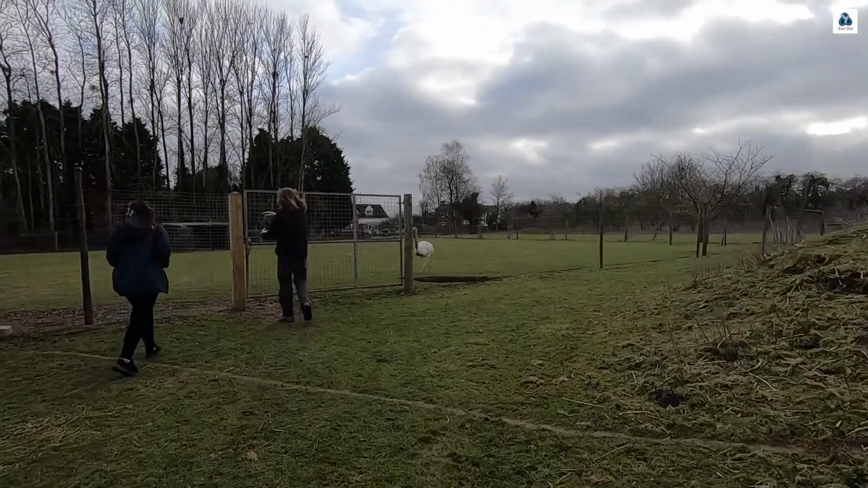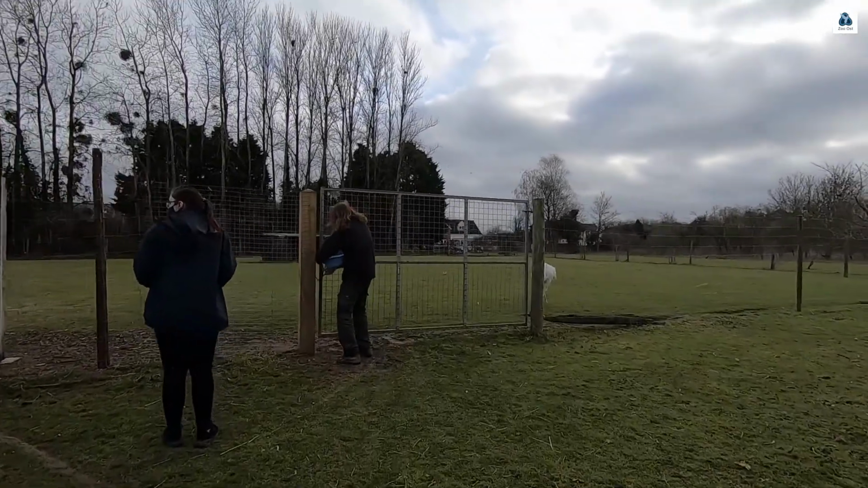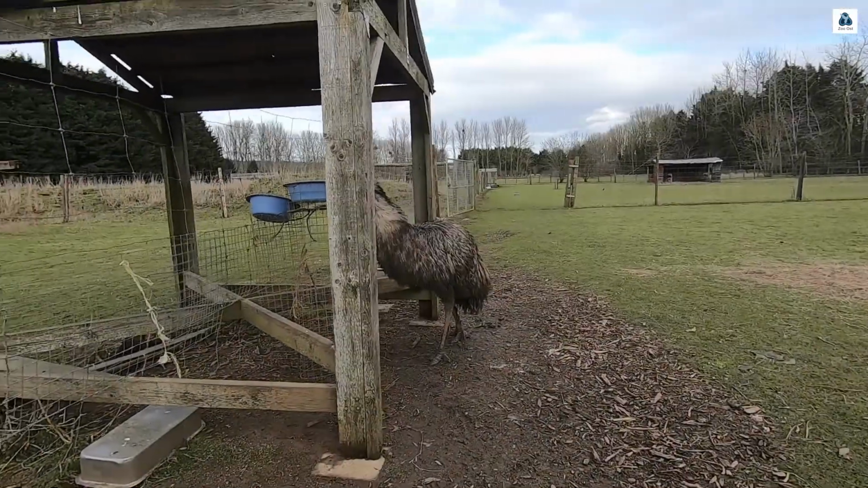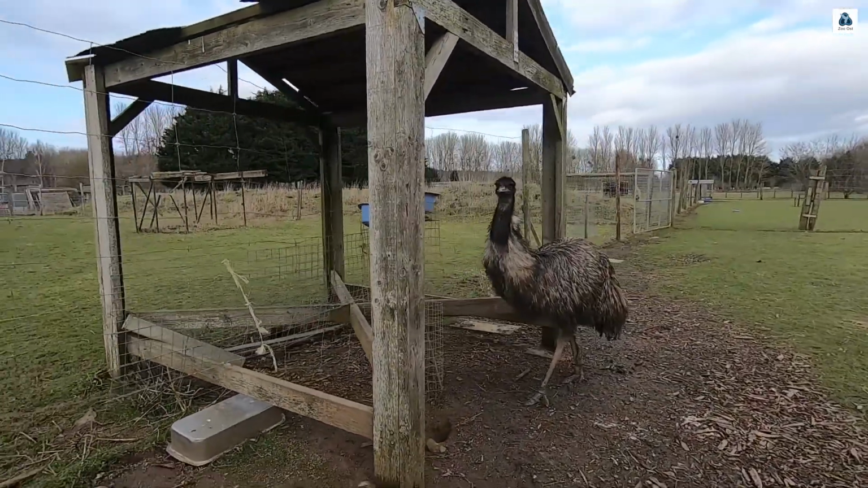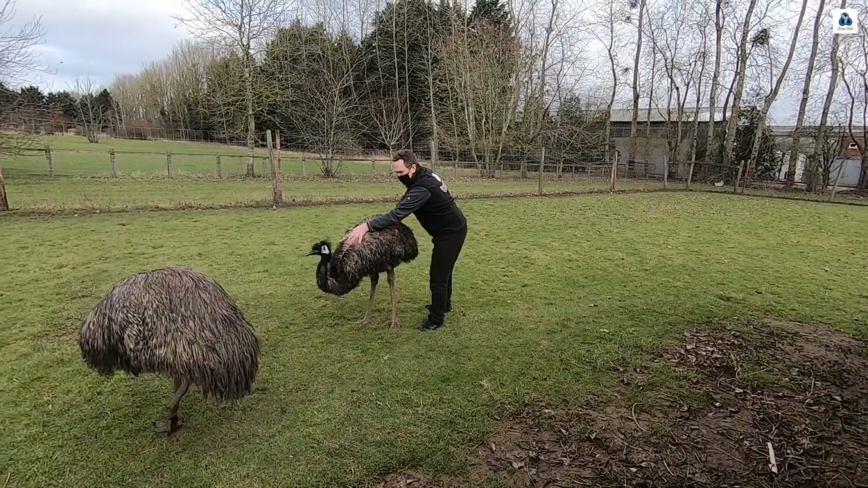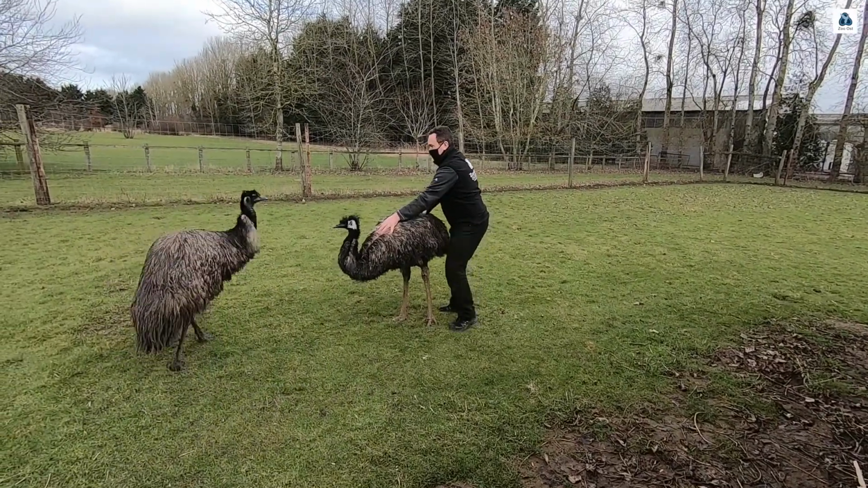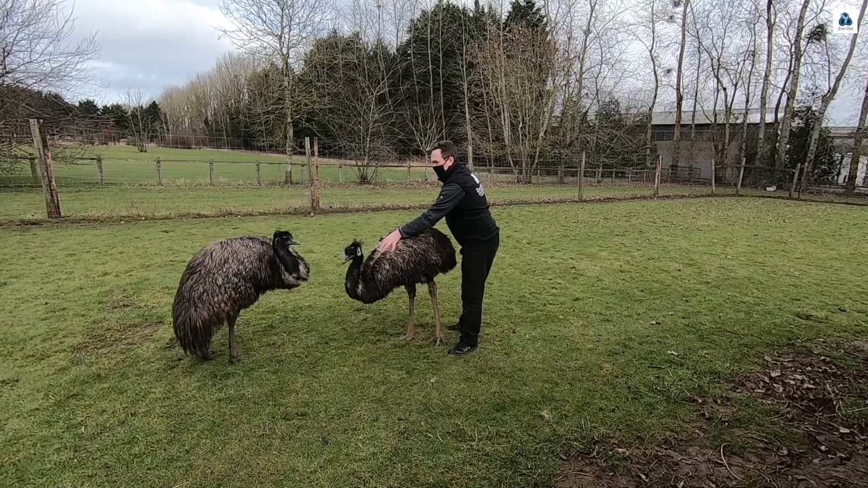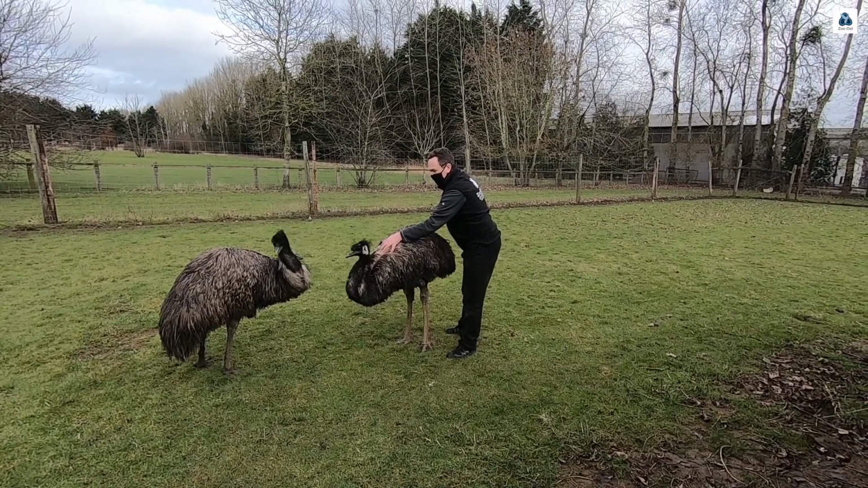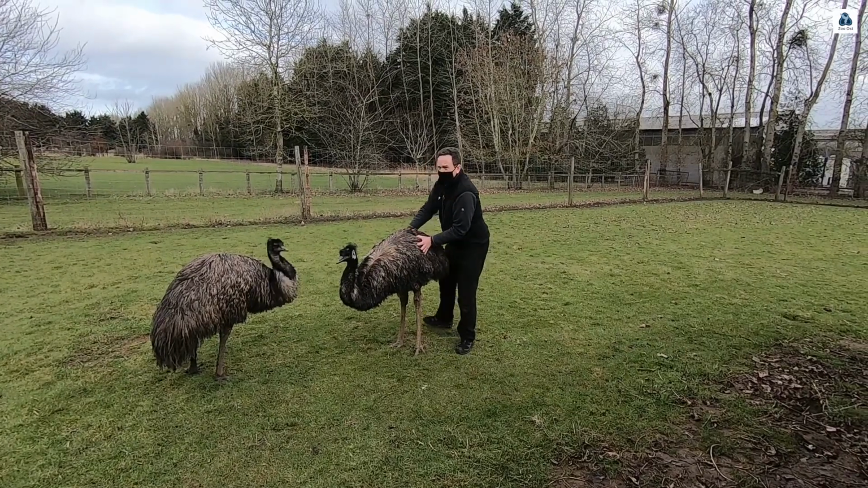Now, Scylla has been at the Wildlife Hospital for many years, and she's now 28. This is her partner Bobby, who came in somewhat later. He's a younger bird, and these are literally rehomed birds. They don't make good pets. And you see Bobby's on the left. He's a male. See his stance.